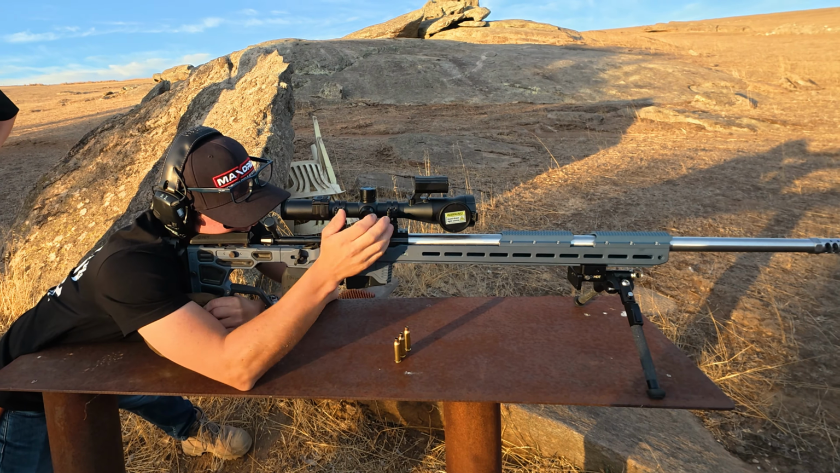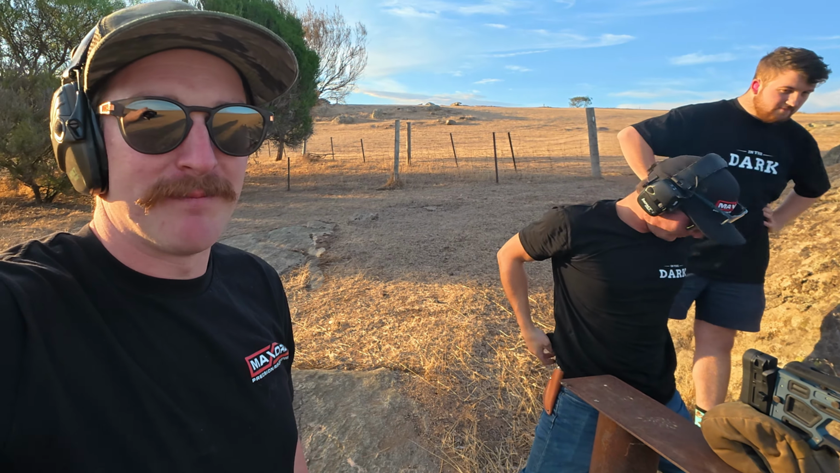Alright, so we've just got out to the property. Take my earphones off so I'm not yelling. The boys are just getting the Pantera sighted in. I'm not helping at all. This is all on them, so it should show how easy the thermal is to set up and use. We've got a STS thermal reactive target at 25 metres, and then we'll put it out gradually a bit further, bore sighted at 25, get it on the box, and then out to 50, then out to 100, and make sure they're dialed in.